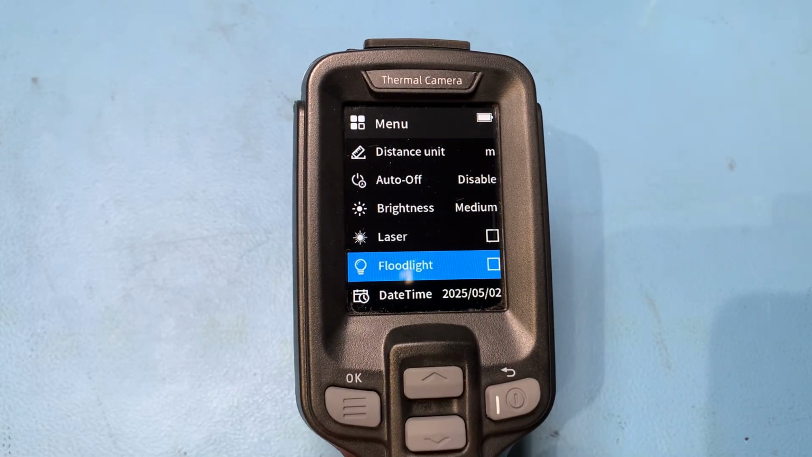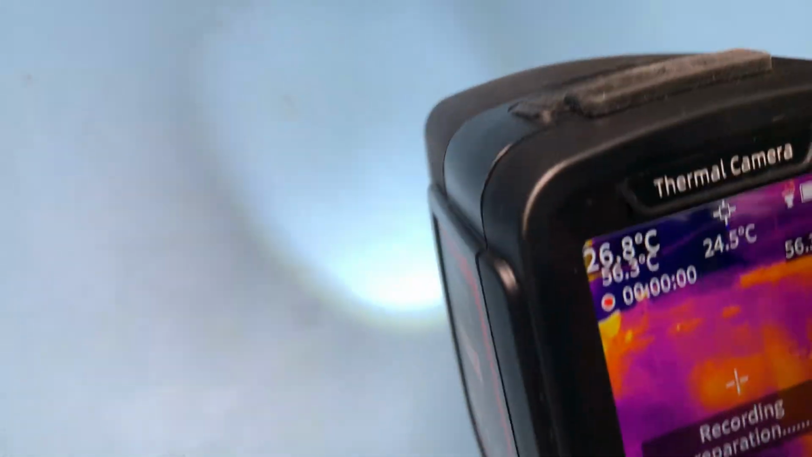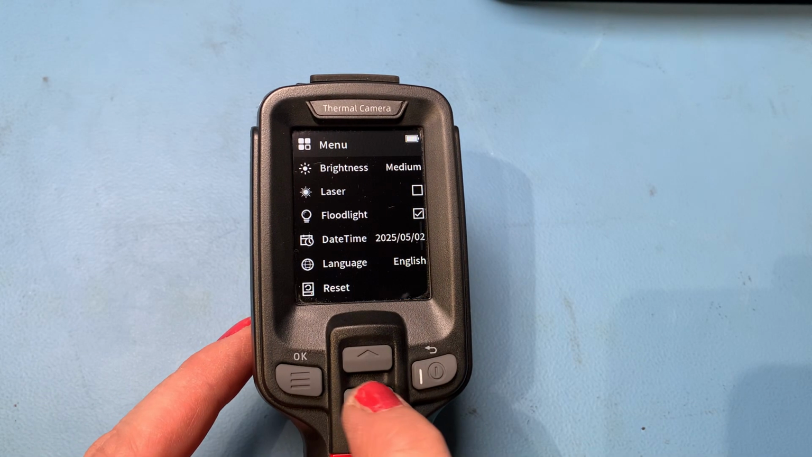You've also got a floodlight, which is pretty cool because if I turn the floodlight on, pull the trigger, it turns the flashlight on. Quite handy. It's quite bright actually, if you want to see what you're doing in the dark. So you've got an awful lot of stuff in the menu. I won't go into all of it.